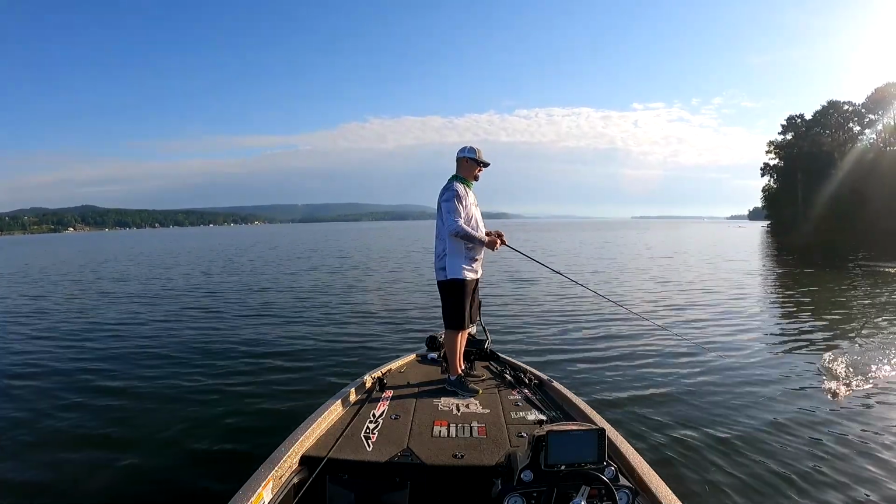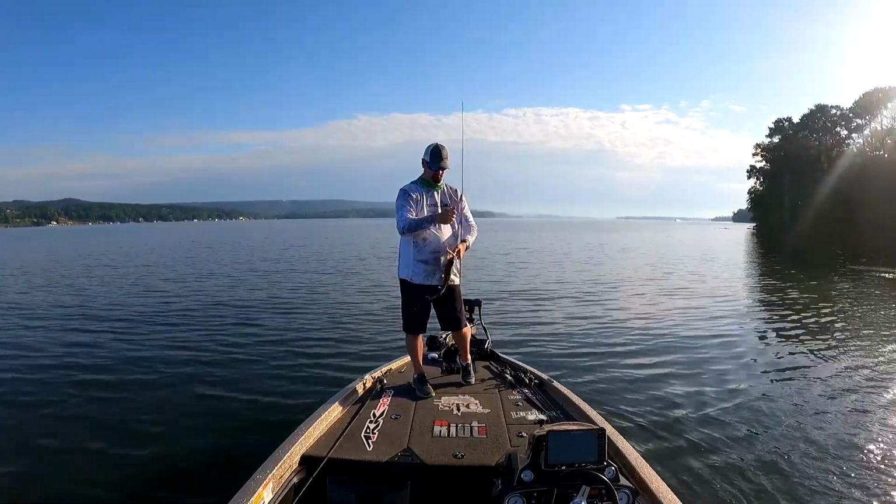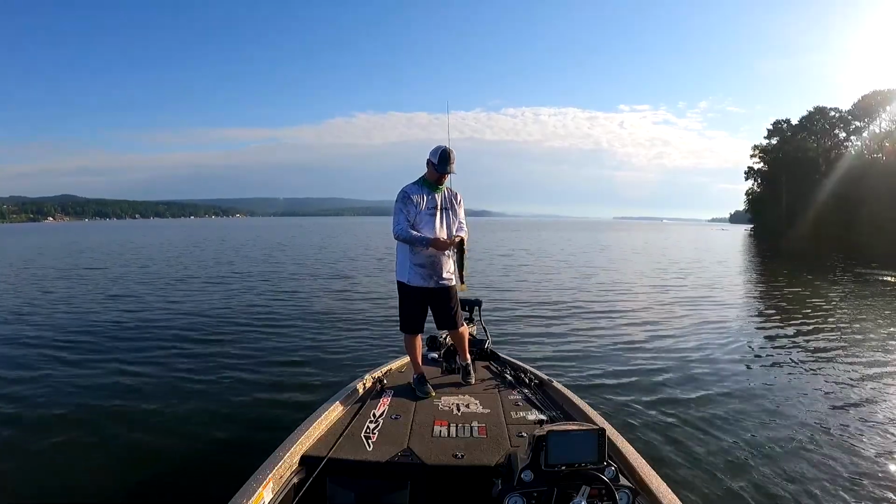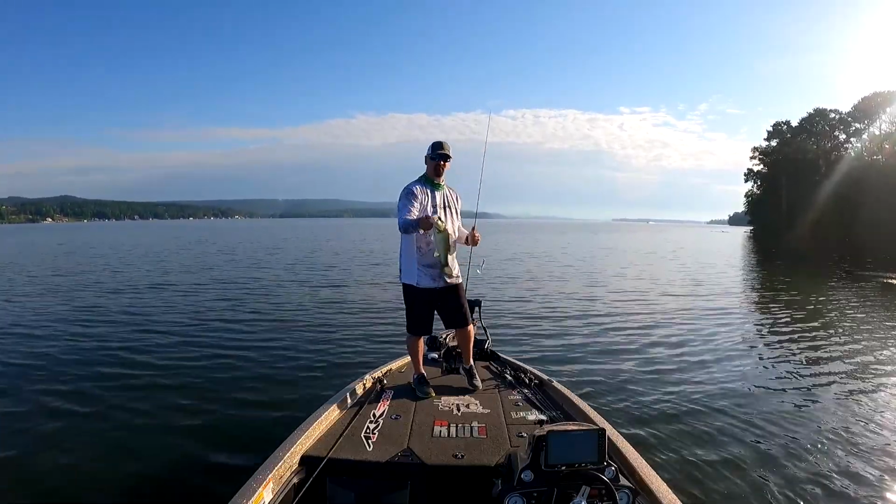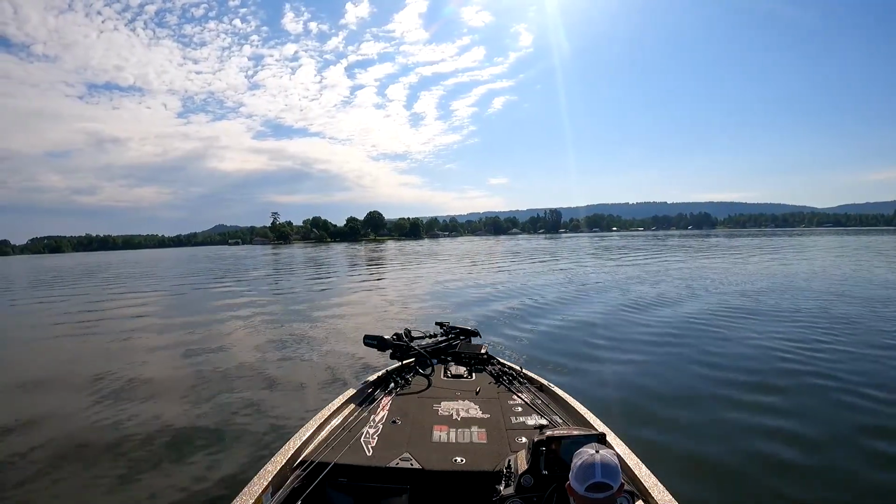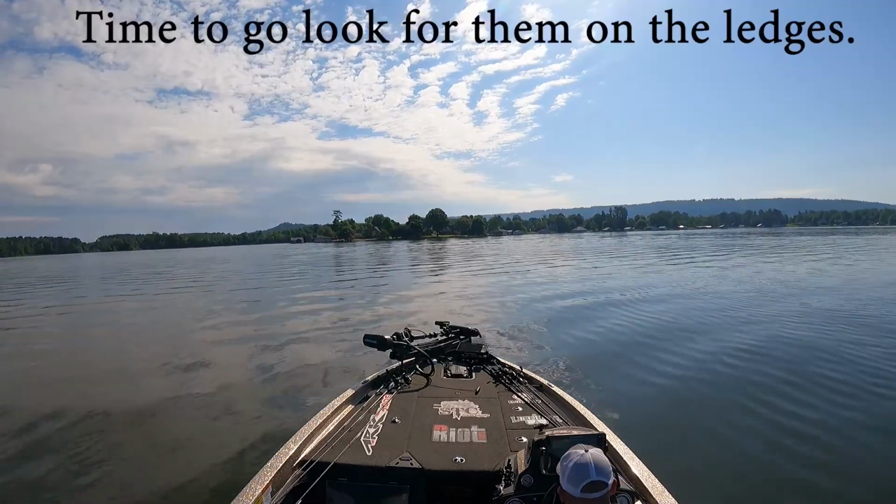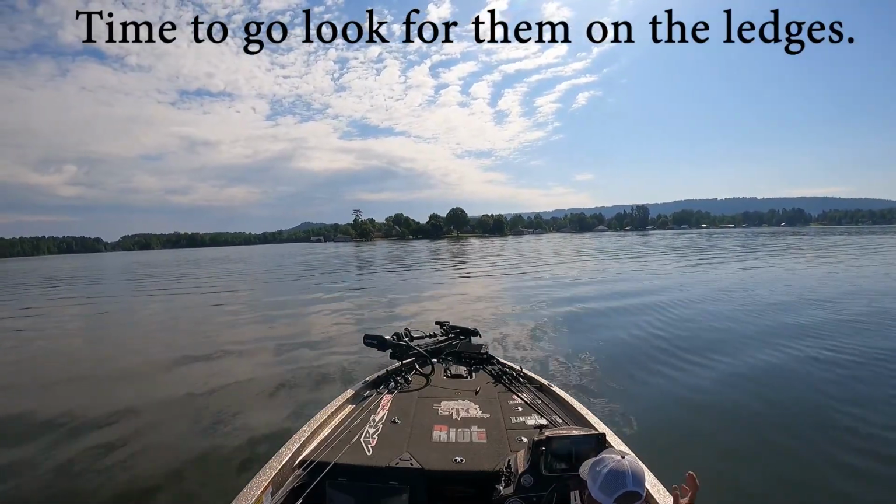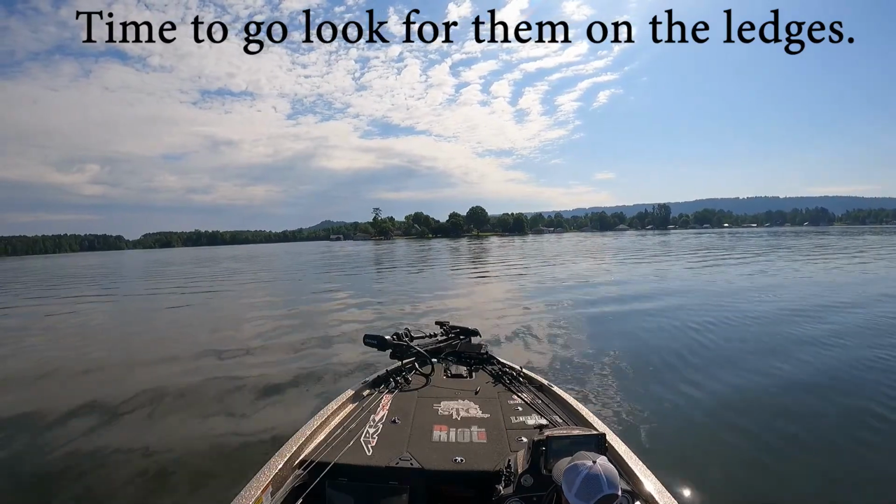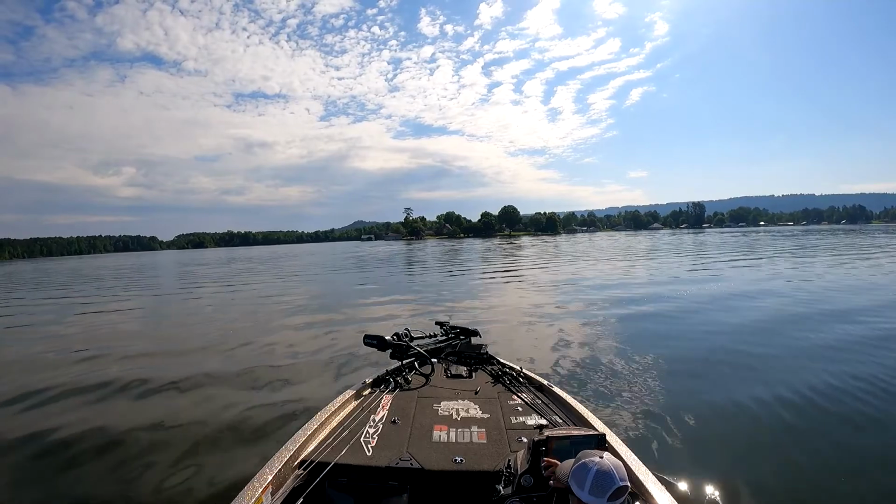Big one. But it's old shad small fish. Yeah, because they'll hit a crankbait and our swim bait.